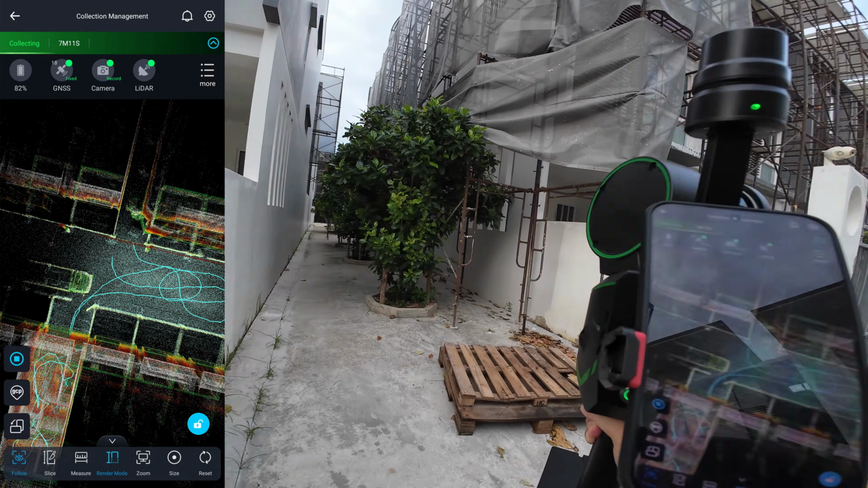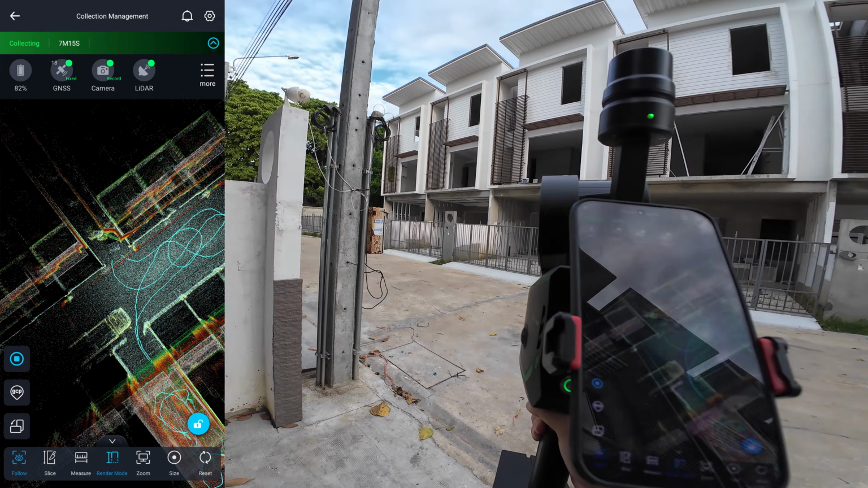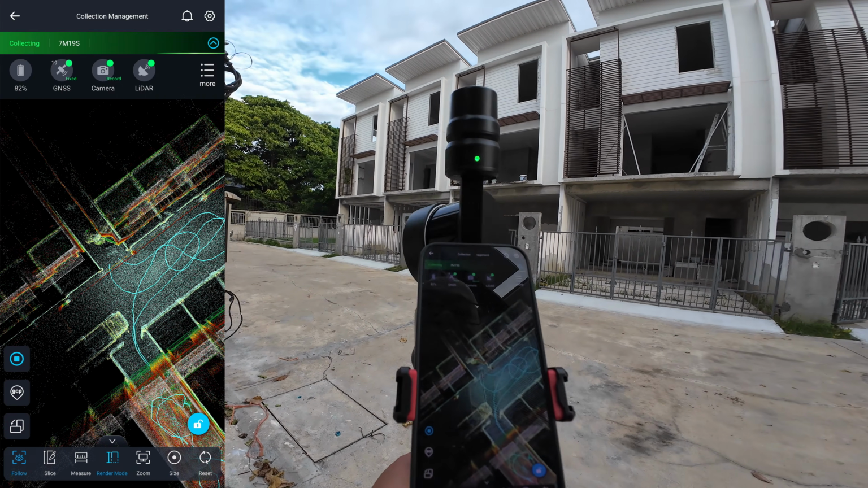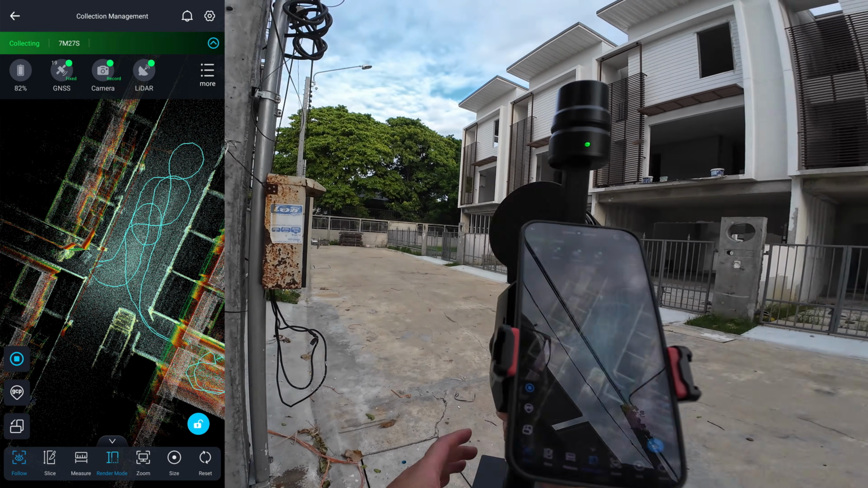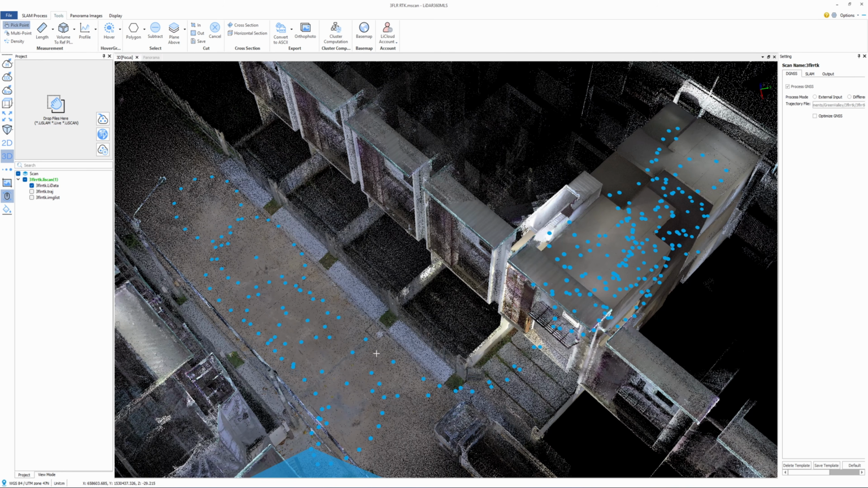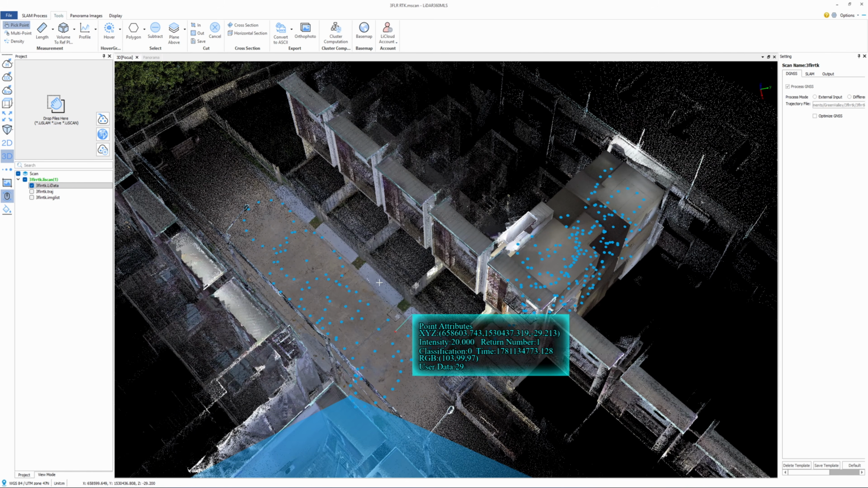When coming back outdoors, all I need to do is wait for the RTK to regain a fixed solution, then walk back to close the loop. After processing, the scan data is aligned to true north, and each point in the cloud carries GPS coordinates.